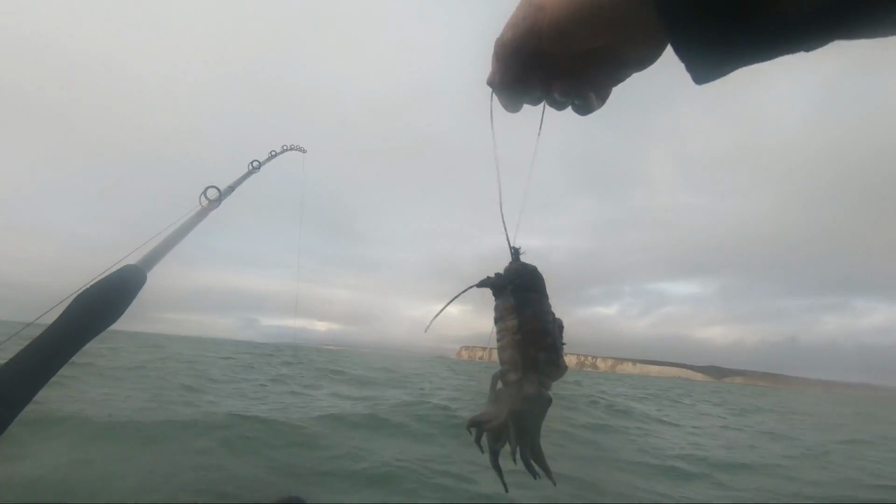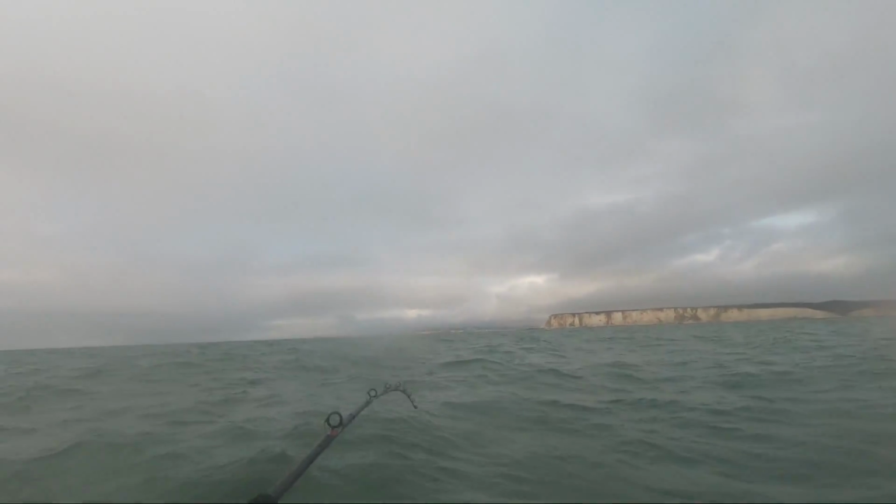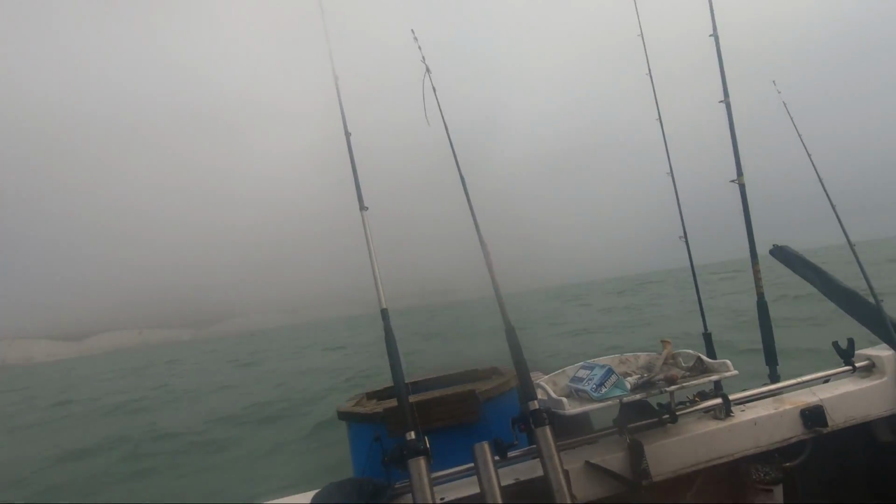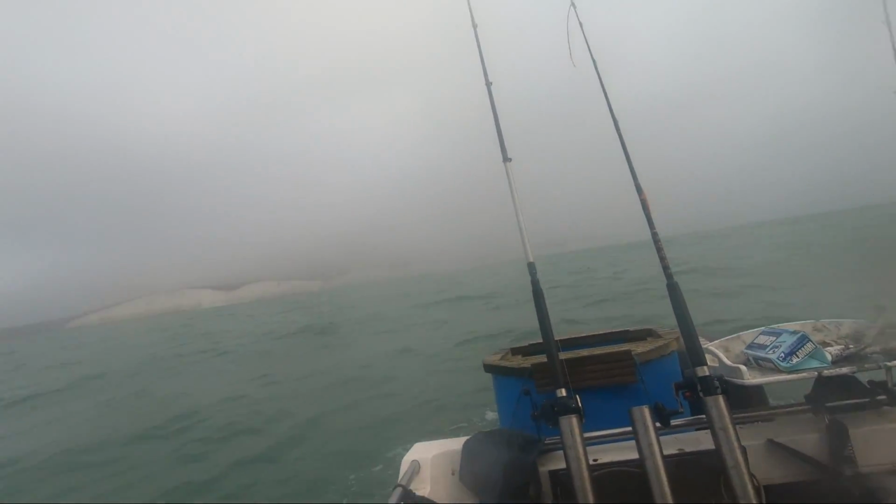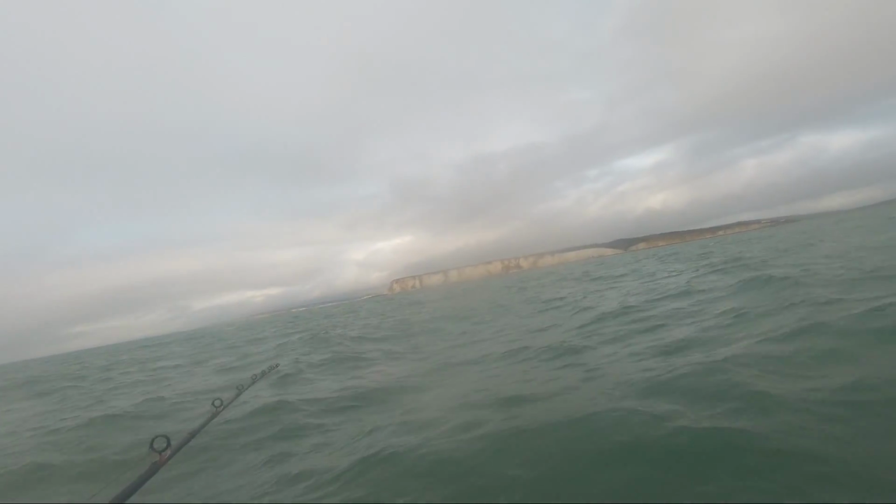My favourite cuttle bait with cart inside it, just to give it some scent. Chuck that down there. Now, what you can see going away there, we were in that weather just now. It's very wet. But off to our west we've got some blue sky again. You can see Newhaven, couldn't see Newhaven just now.